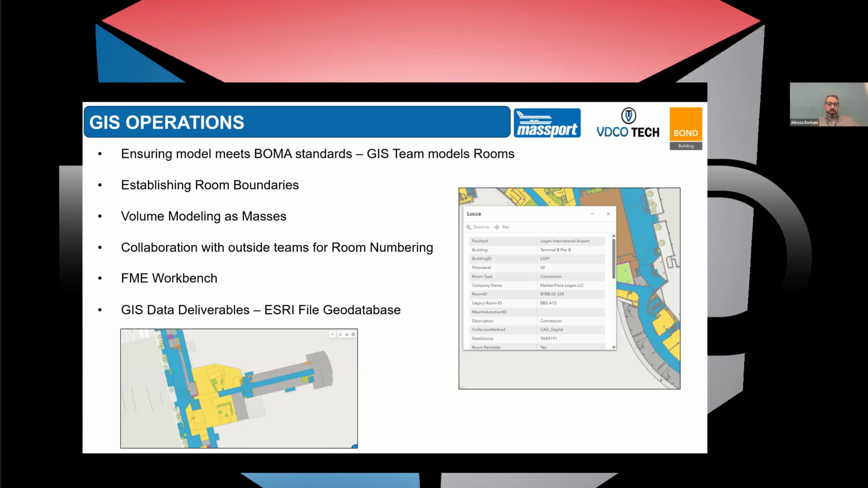Related to that would be also room numbering. That's one of the things that we have a team for, keeping all the spaces and room numbers up to date. Once we receive new information, it should be easily integrated into our existing database. We use FME Workbench. I'm going to talk about that in the next slides quickly.